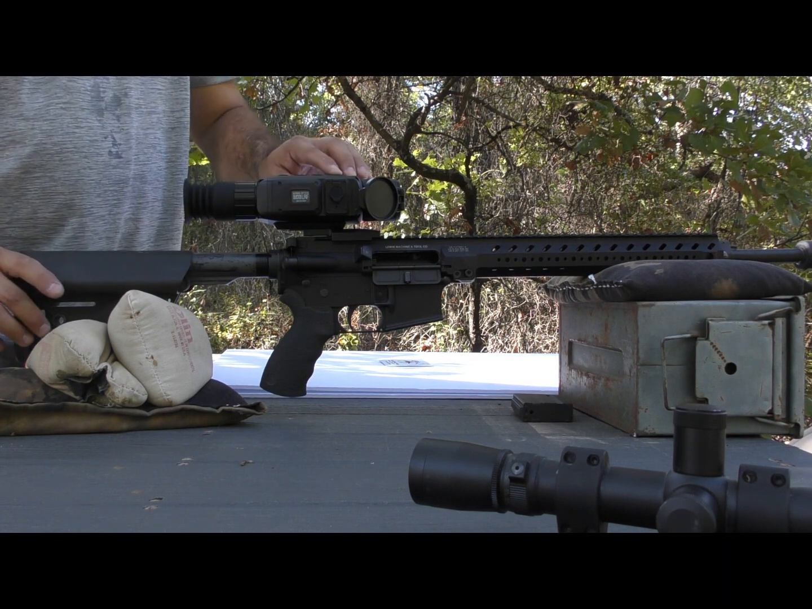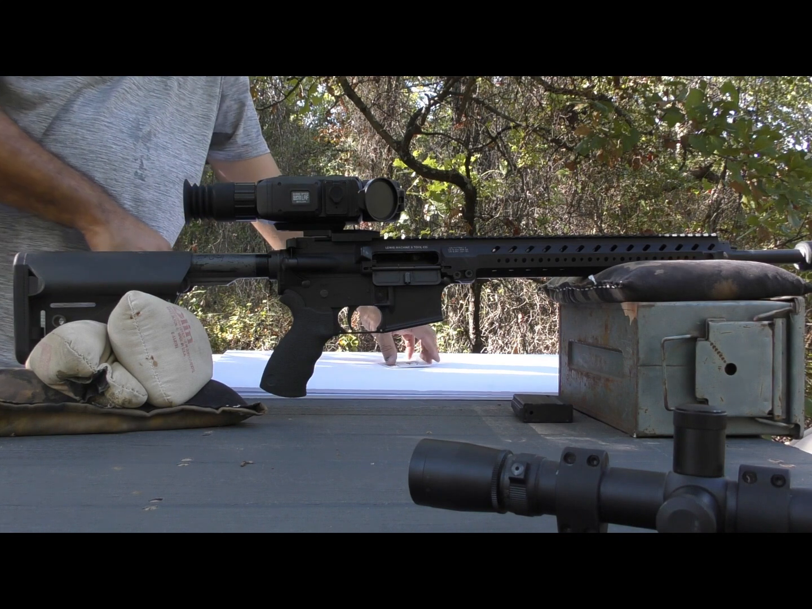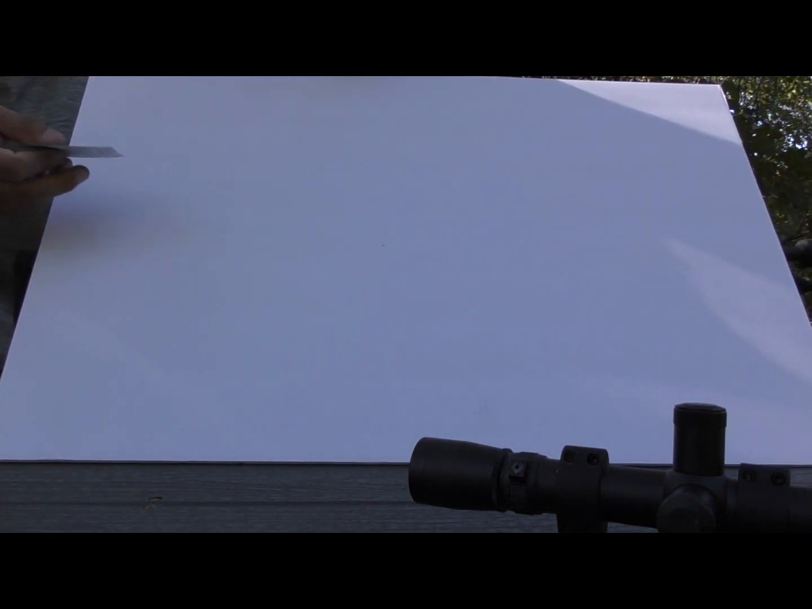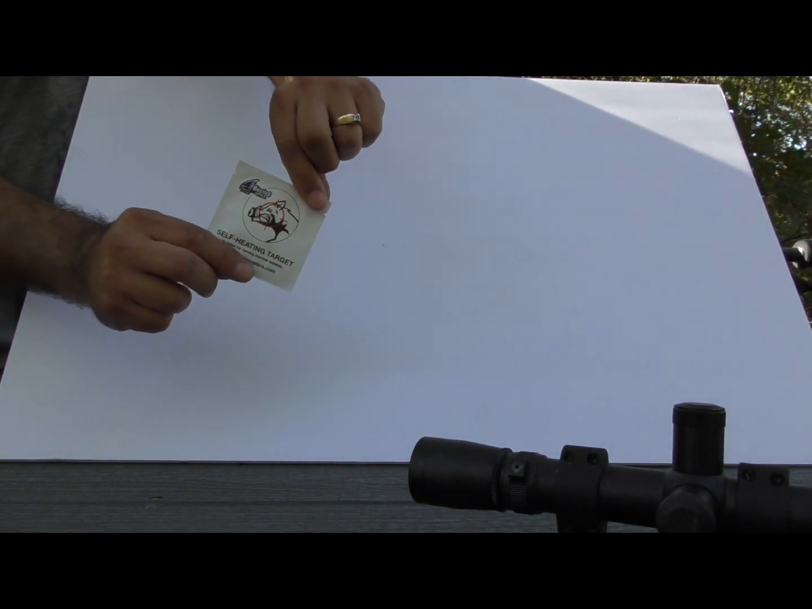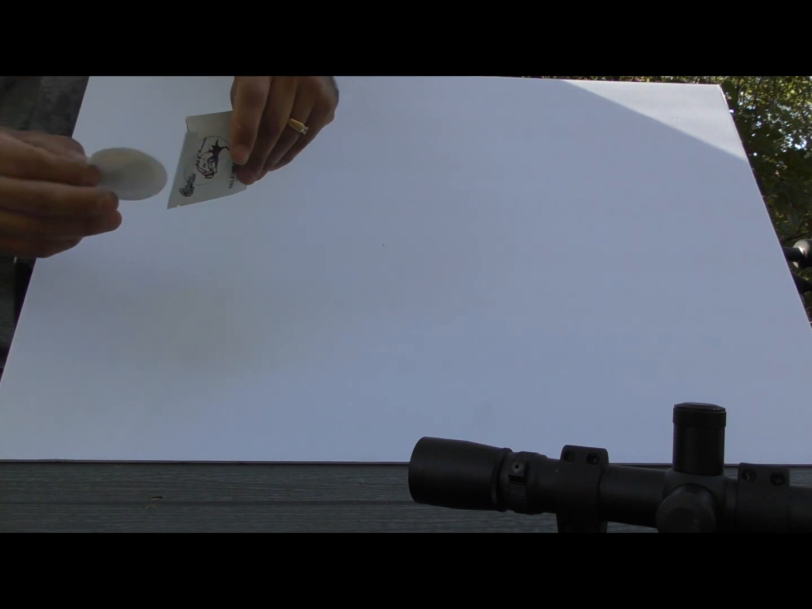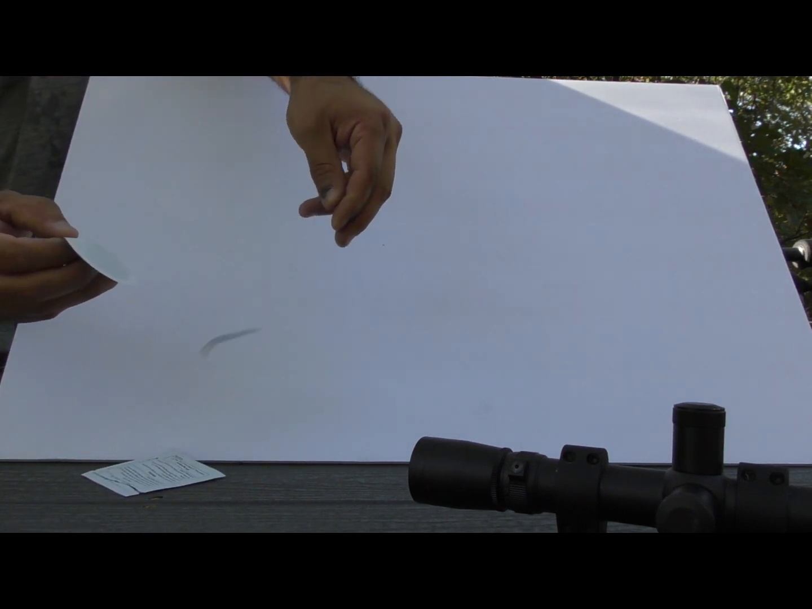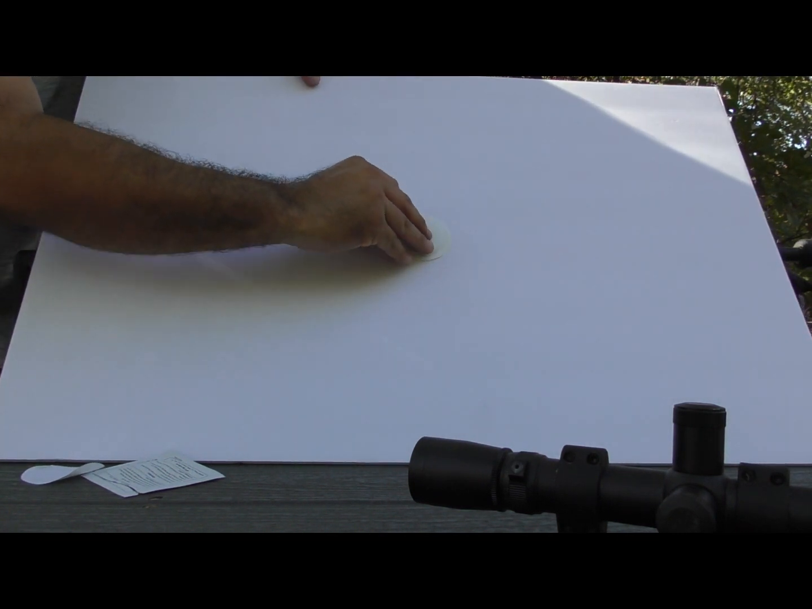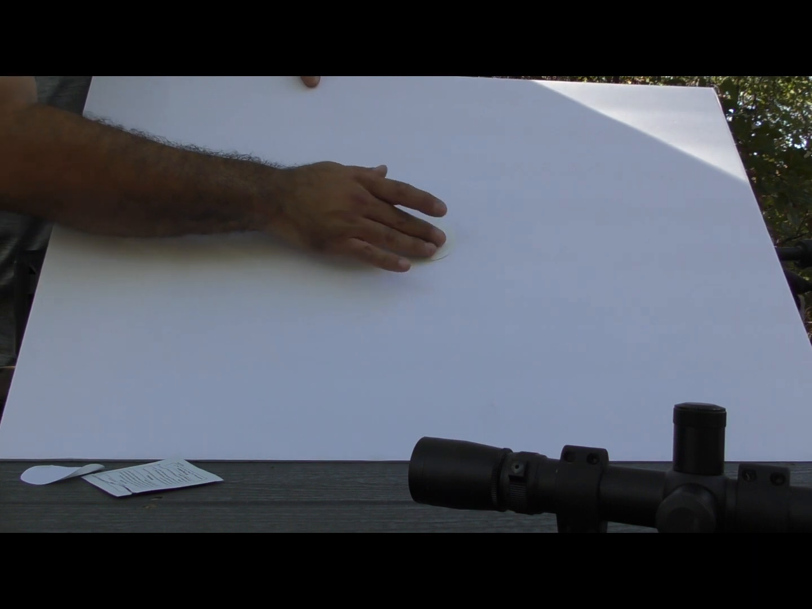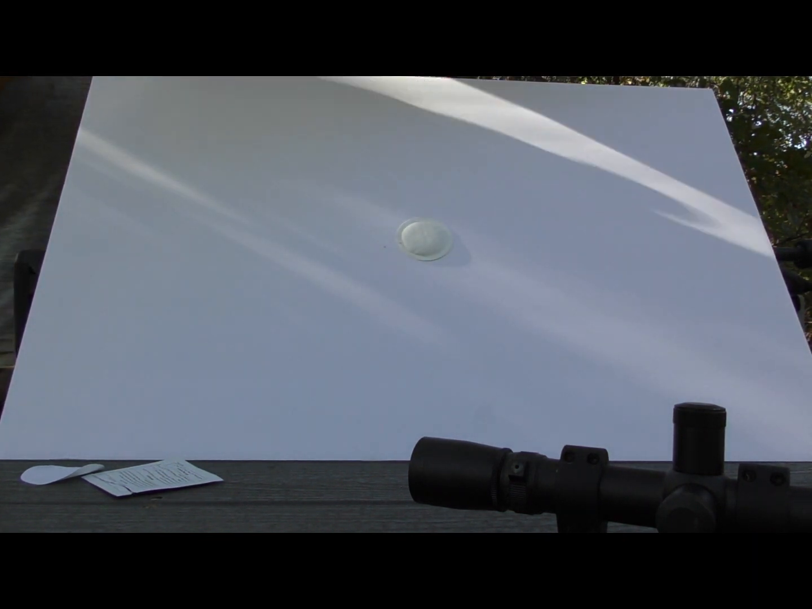Got batteries on board. We'll get powered up. Now, real quick, same target style base media that we're going to use. We use one of these thermal pasters that was included with the optic. Has an adhesive backer. Put that relatively in the center. Has some chemical thermal compound in there that with the oxygen reaction it'll start to heat up for us.